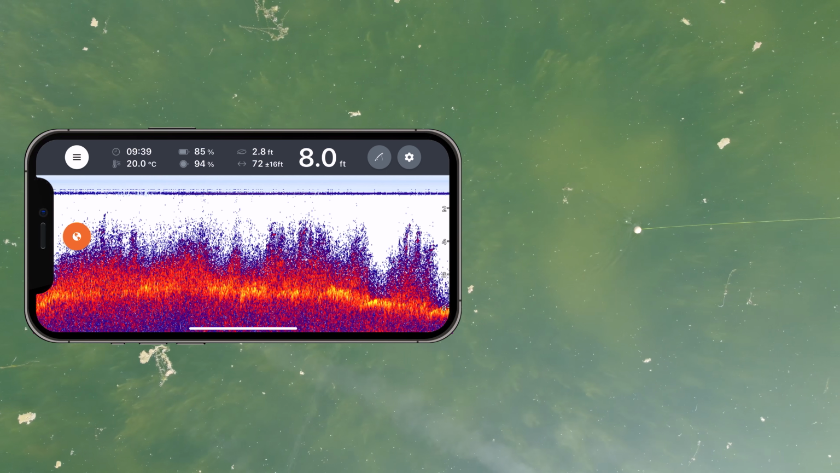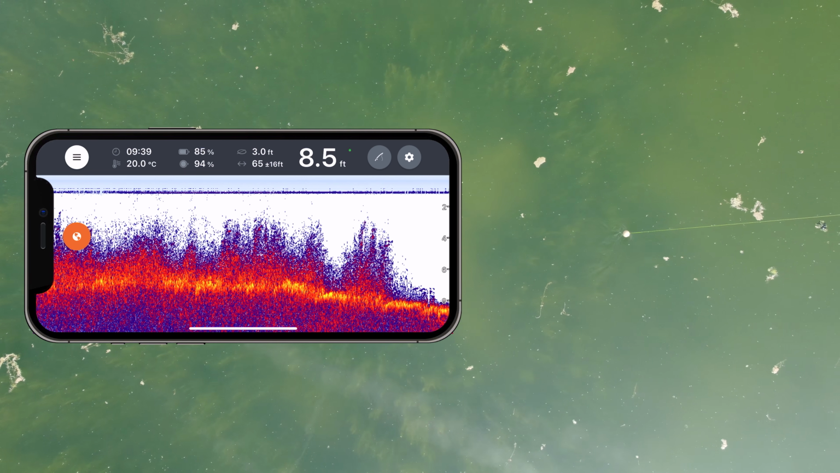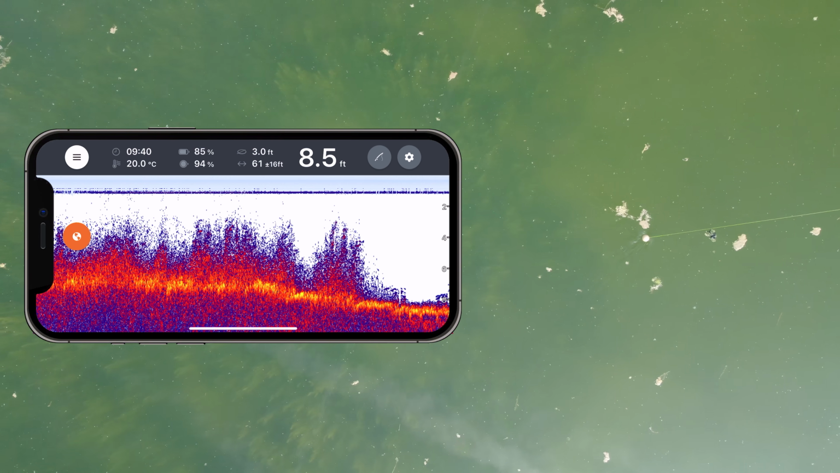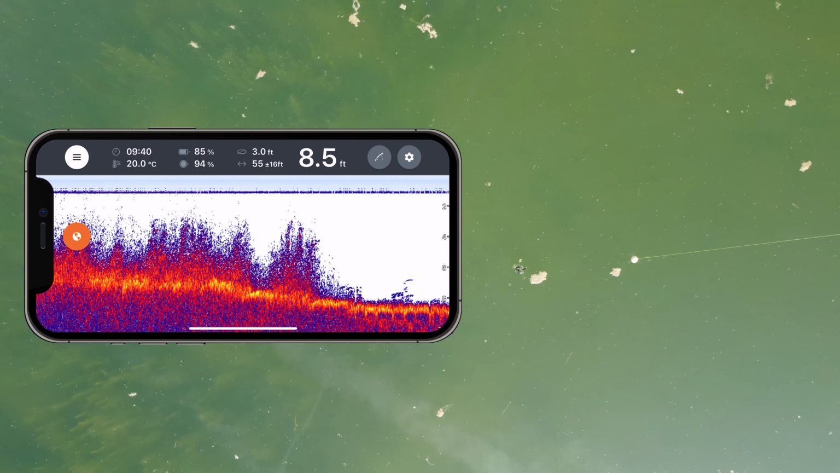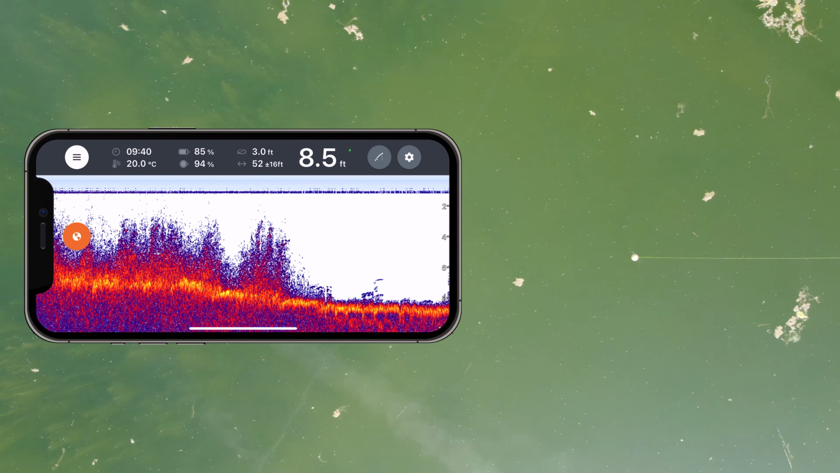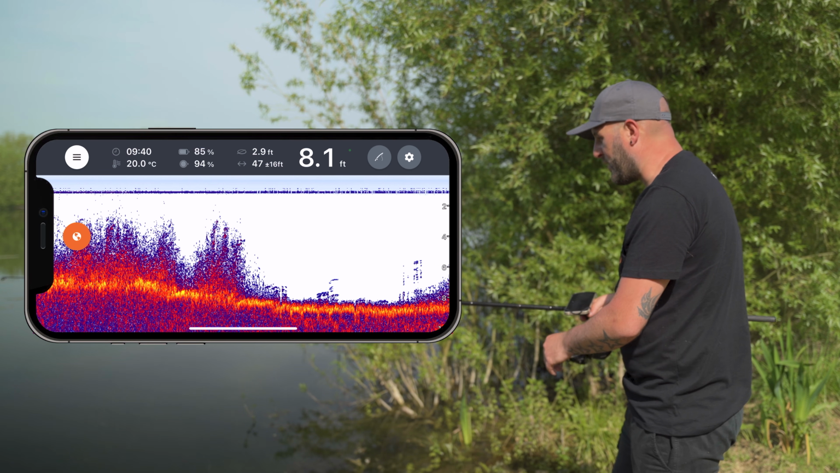As you can see, that weed is just not letting up. It's pretty much chocker in between me and where the sonar originally dropped. Starting to thin out a bit now, and it looks like we are coming into a bit of a marginal gully there, so that weed has stopped completely. As you can see from the right hand side, no more weed visible, and there's a nice yellow hard bottom and a very thin layer of purple above it, which could either be very, very low-lying weed or just a